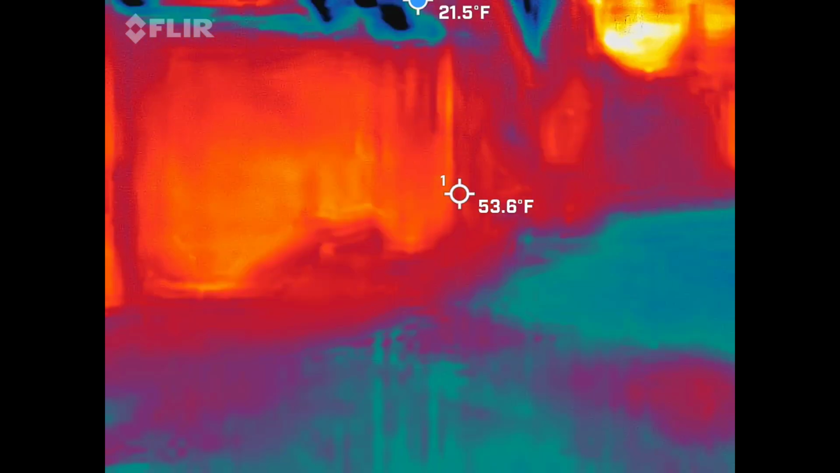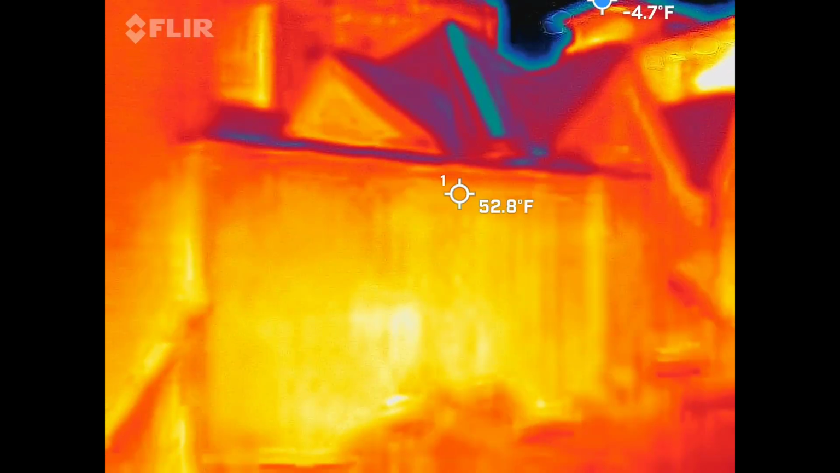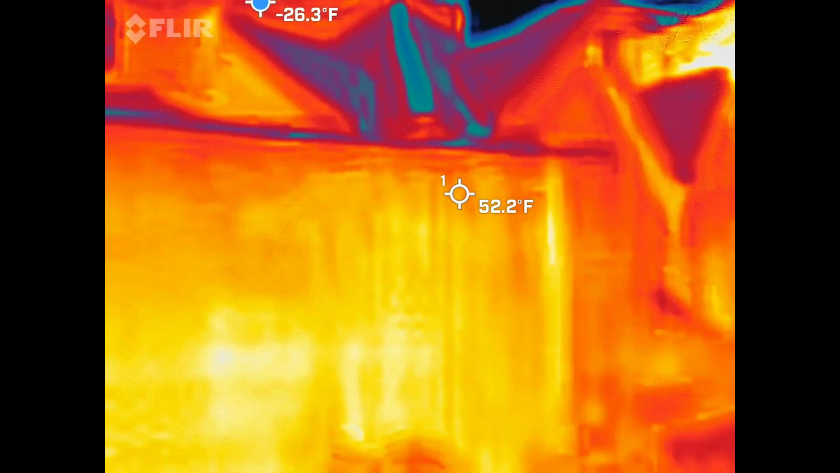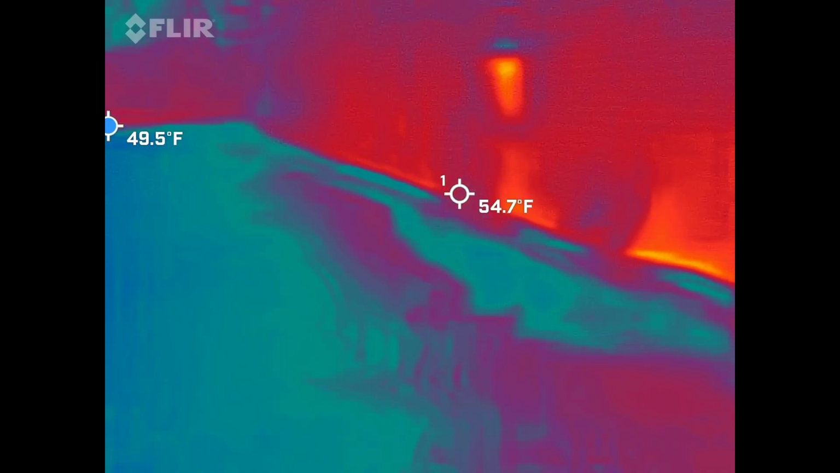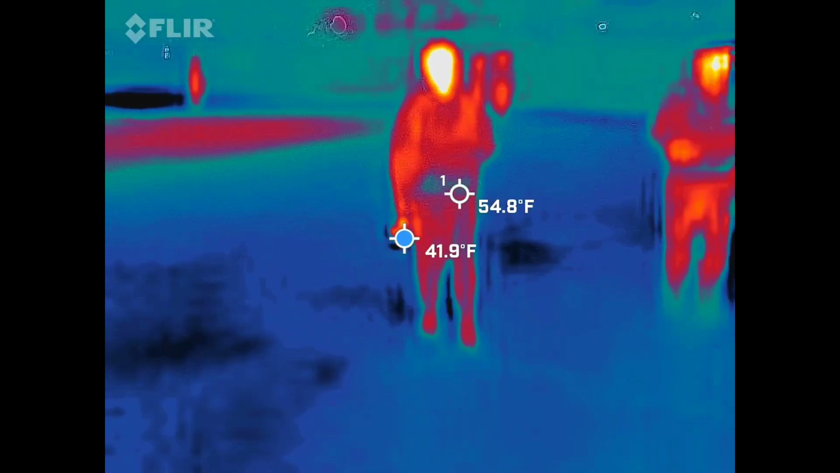I just want to see what is over here that is making it so cold. More freshness, more something. How do you feel now that you moved out of that area? Much better. Okay.